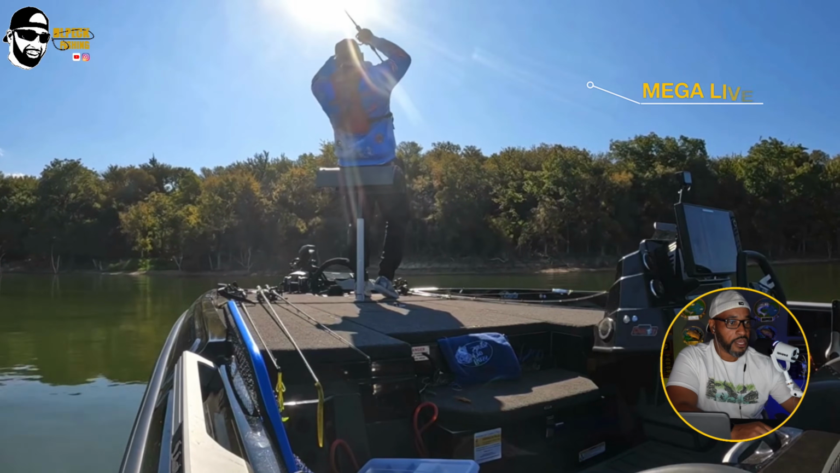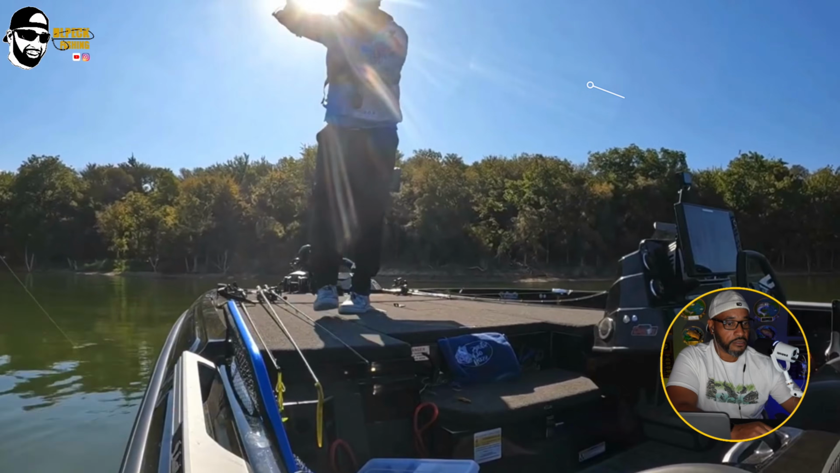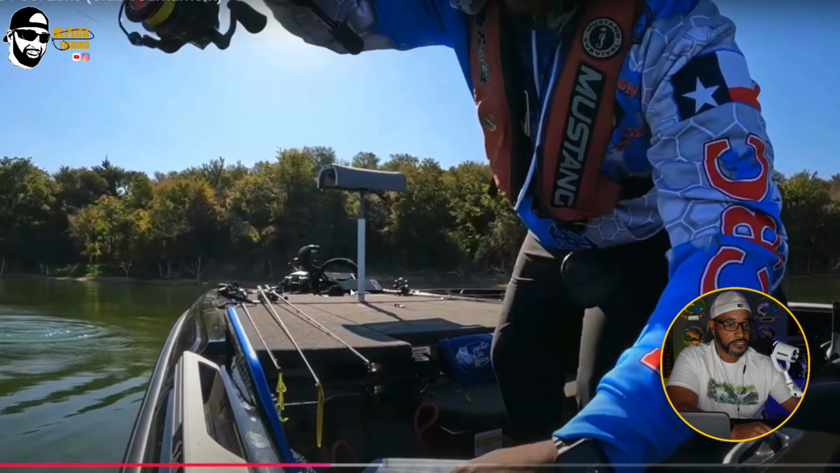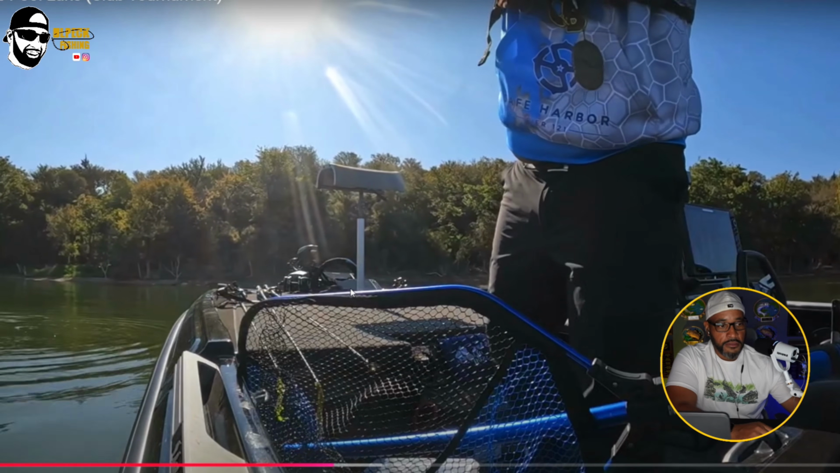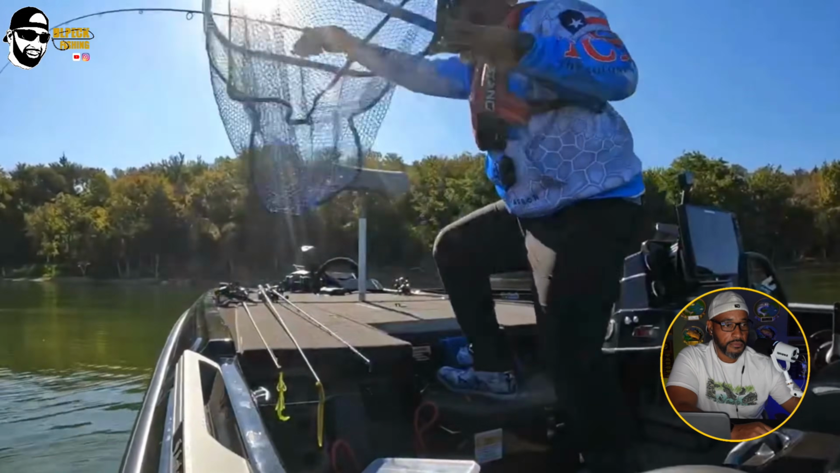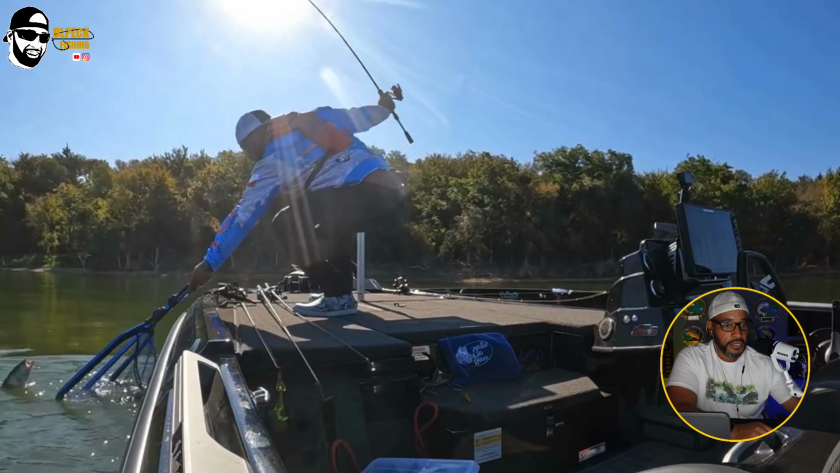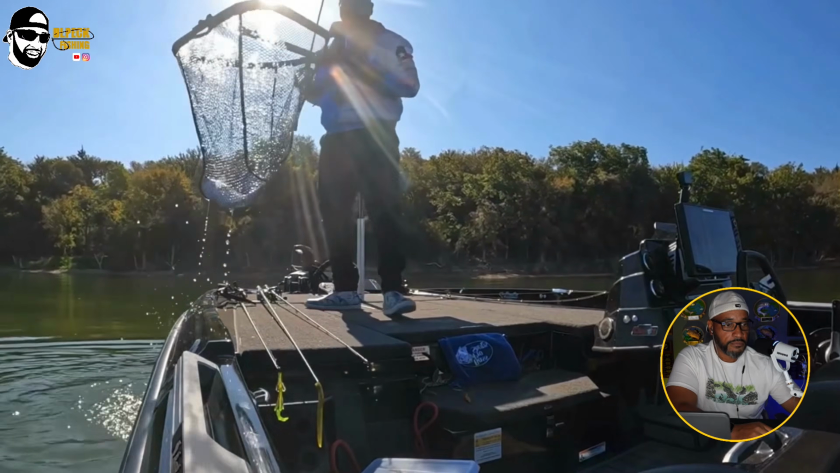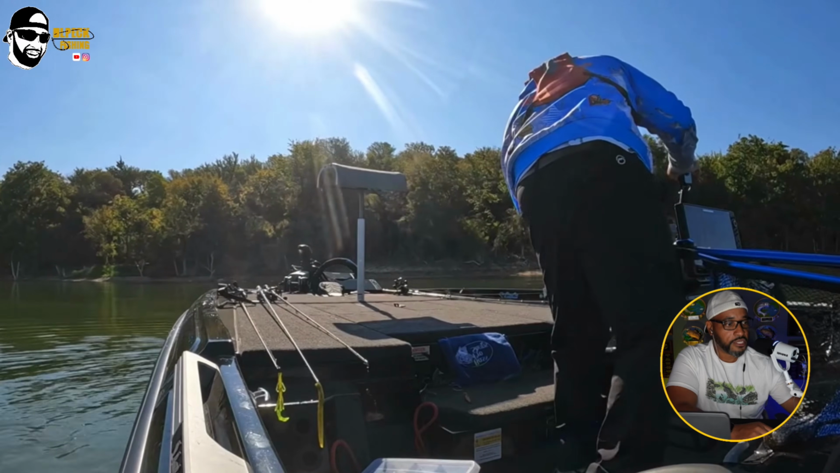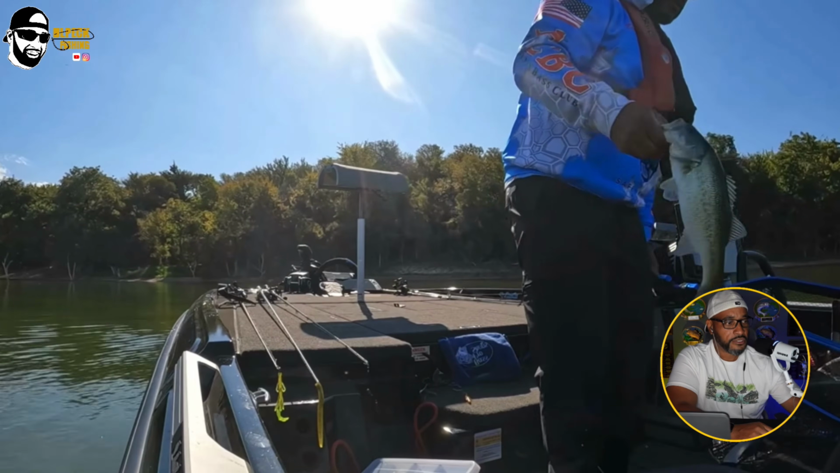So I'm on the Mega Live. I'm fishing a brush pile that I've found a pretty good fish on. I got hooked up right here. This was nice. That's a nice fish that jumped out there. Yeah, there we go. That fish would be inside the slot. I think what I measured on that fish was about 18 inches. So there you go.